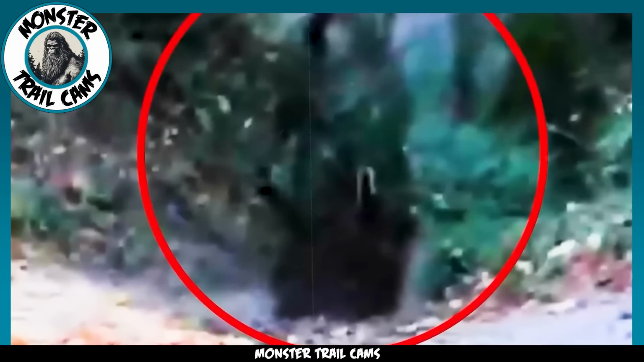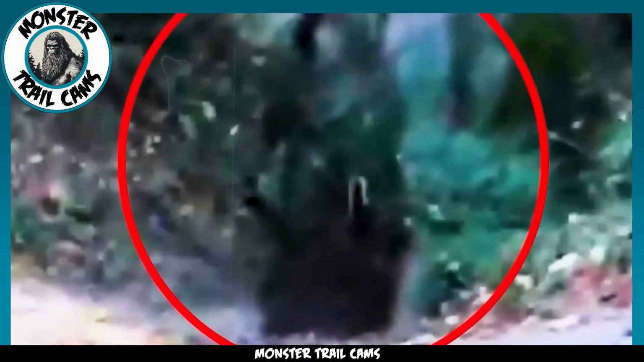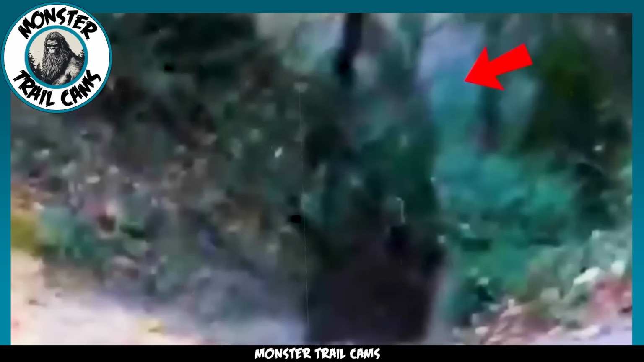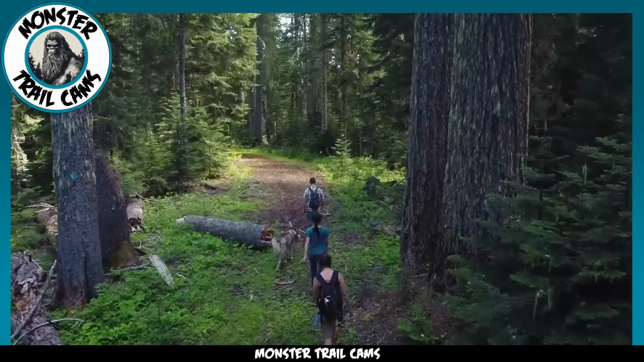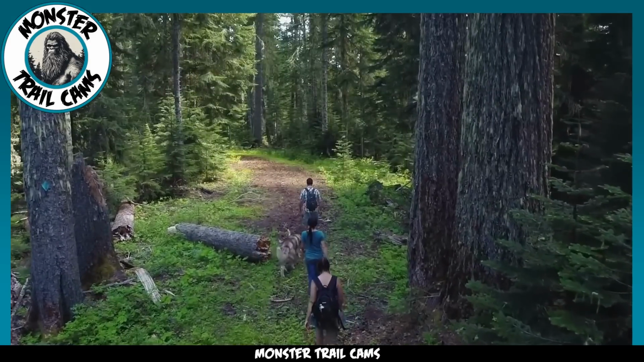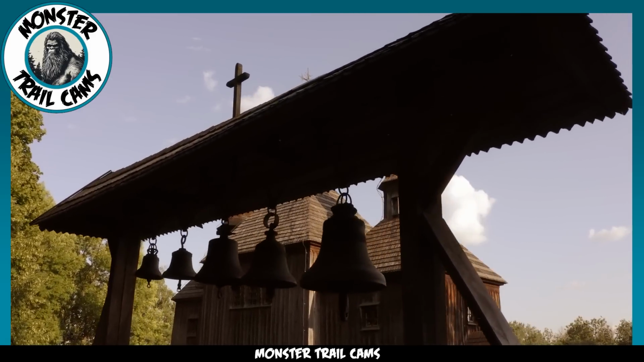In this footage, which is characterized by its grainy quality, we are privy to an encounter that is as chilling as it is mysterious. The camera captures the image of a figure draped in black robes. What is particularly unsettling is the absence of a face. Where one would expect to see human features, there is only an abyss of darkness. The setting of this encounter is a forested area, where a couple of hikers find themselves inadvertently straying from their intended path. Their unintended detour leads them to the remnants of an abandoned churchyard.